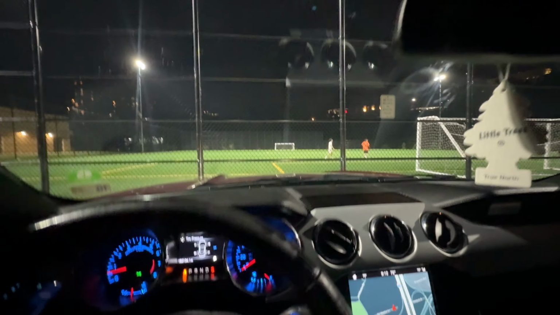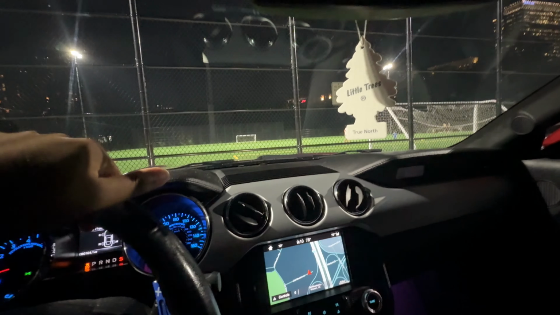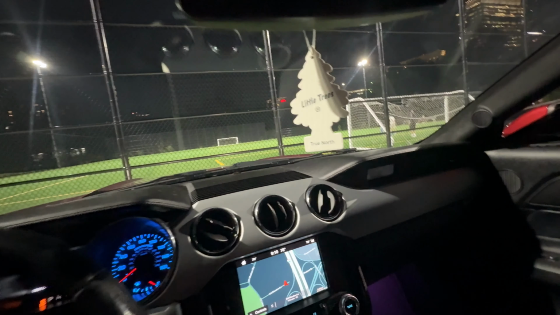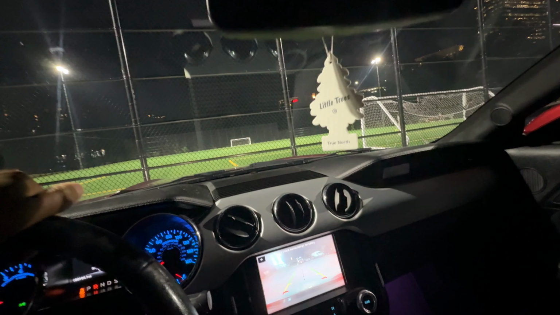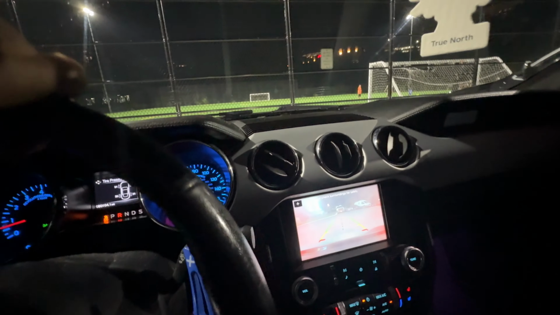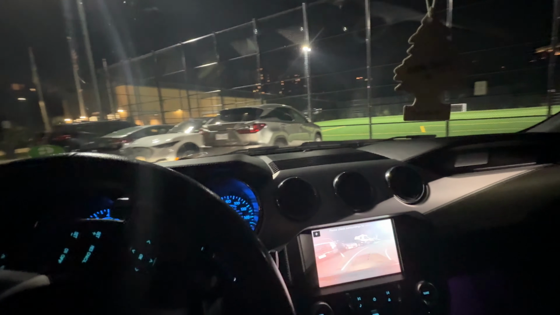I might just get out and hop on the field. This dude's behind me, like, bro, just leave. He's waiting for me to back out after I just let him back out. But we're gonna be here forever if we keep being nice to each other. All right, let's get out of here.